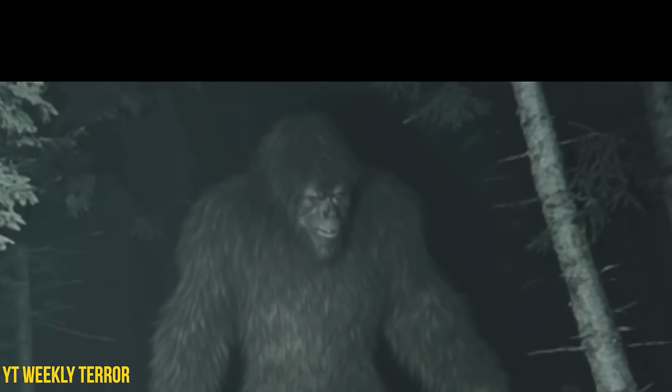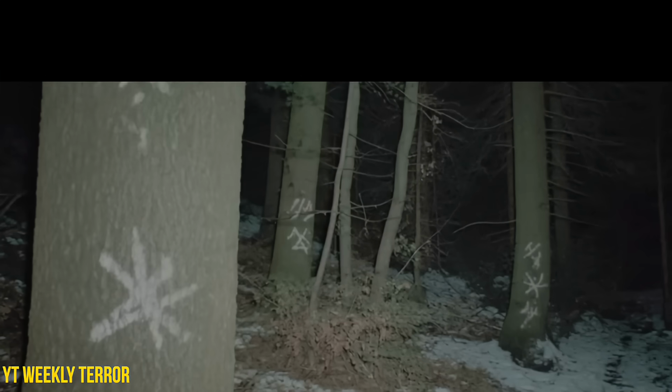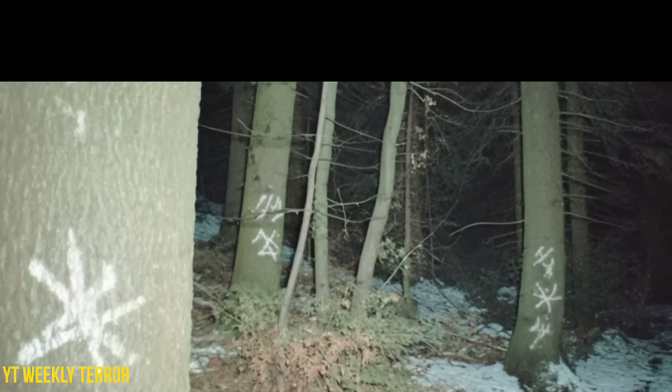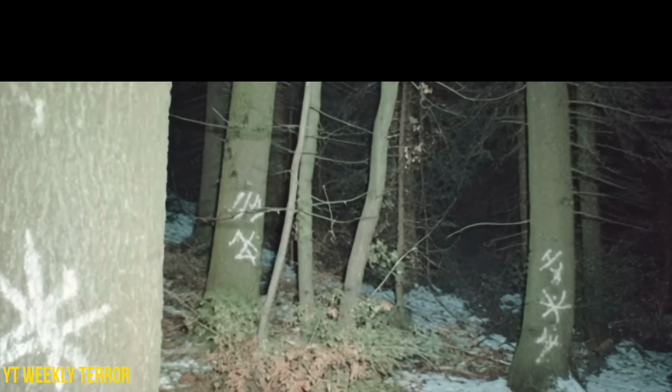So, we're left with a few questions. Firstly, is this story true? If so, is this an instance of a Bigfoot being very helpful? Could it have been a predator? Was he just marking and protecting his territory? What do you guys think? You think this is beyond the realm of possibility? I'd love to know your thoughts.